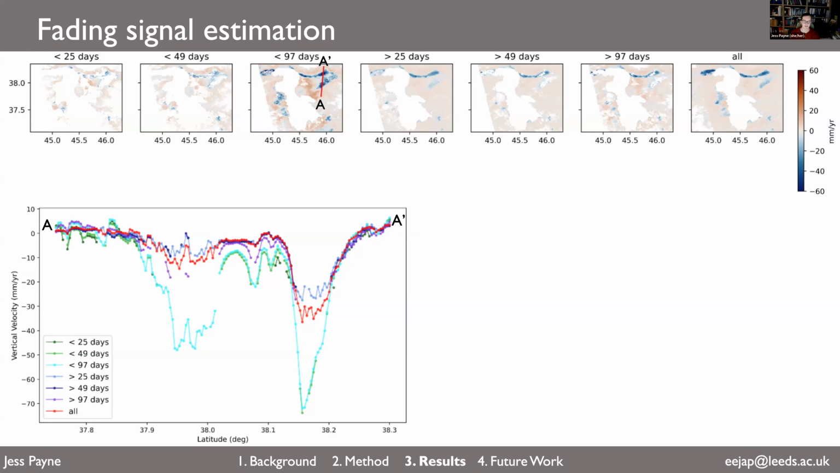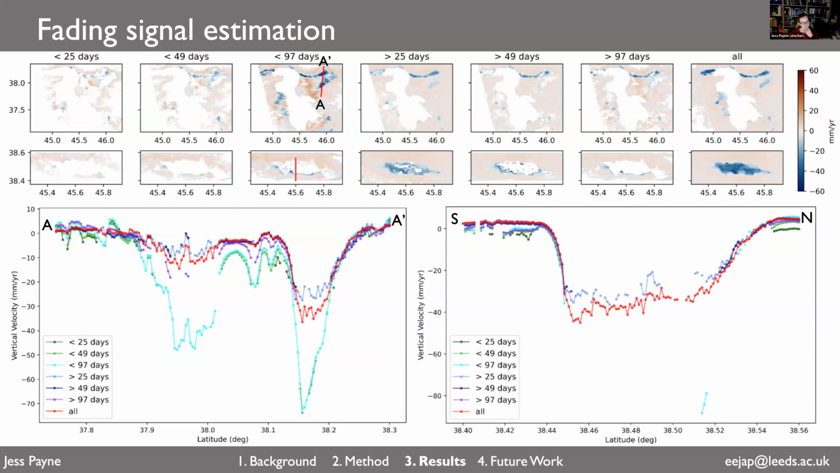But where we use longer interferograms, so for example, more than 25 days, you get a drop in peak velocity of 50% or so, which is reassuringly similar to our all situation, so using all those interferograms. If we look at the other region we were analysing, Marand, you can see it's a similar situation. So you do get a peak of 80 millimeters a year from a few pixels in that less than 97 days network. But the peak for the longer interferogram networks is roughly half of that.